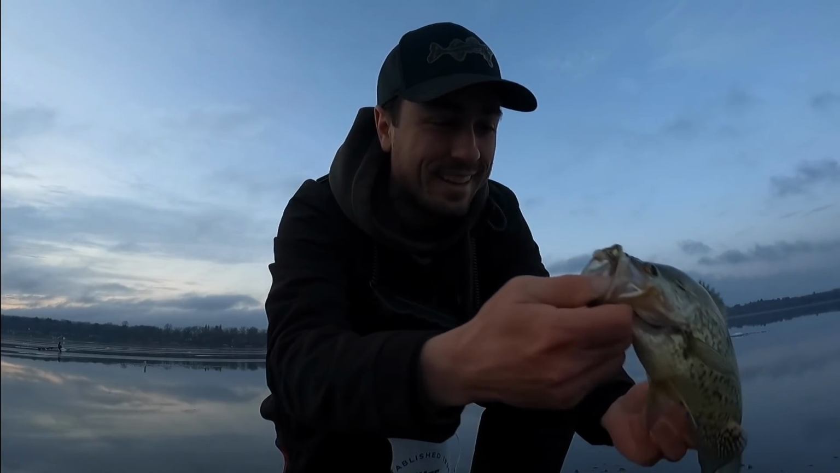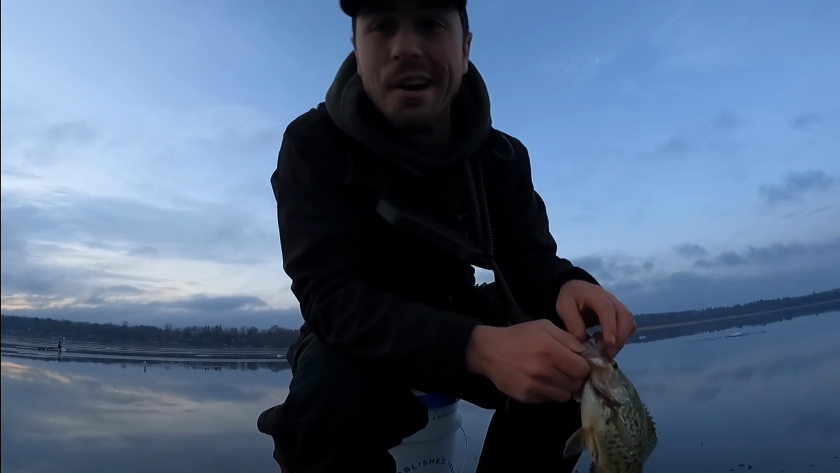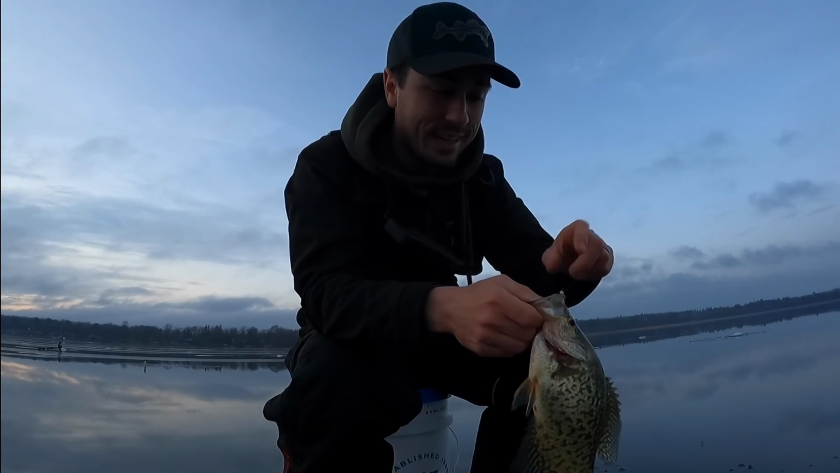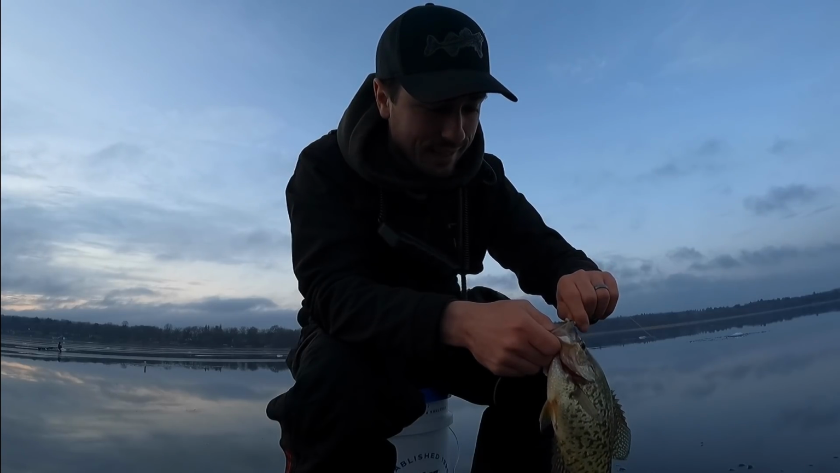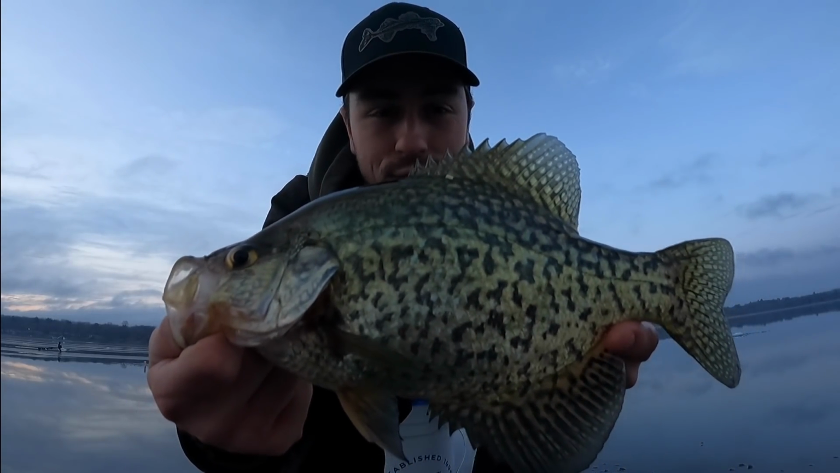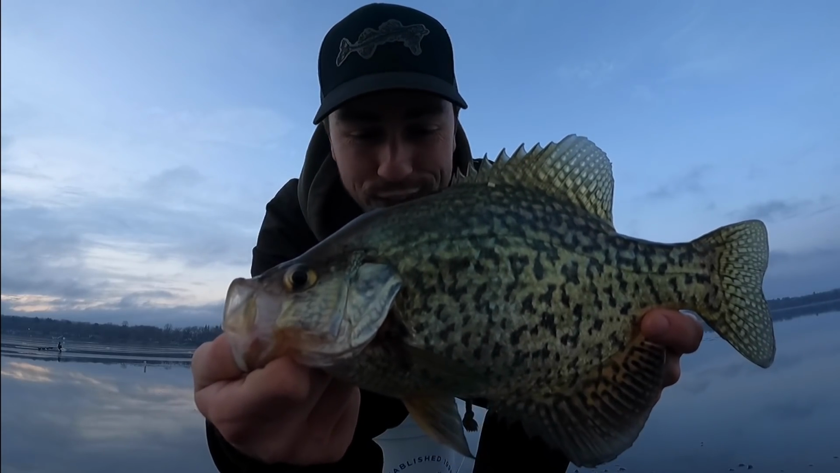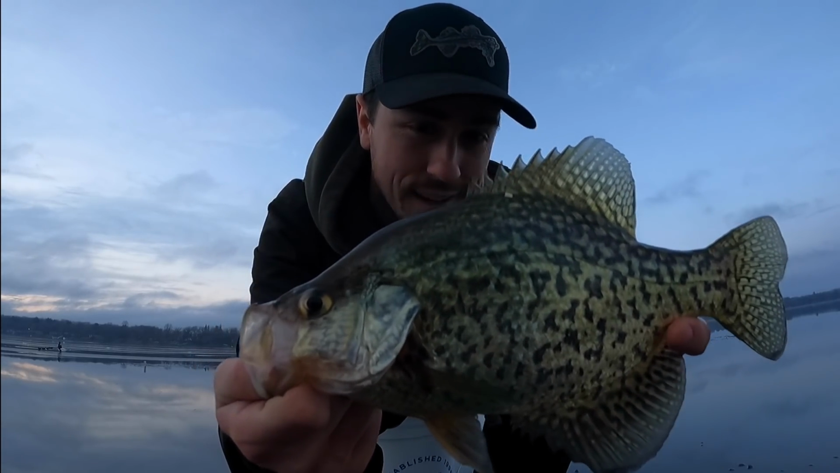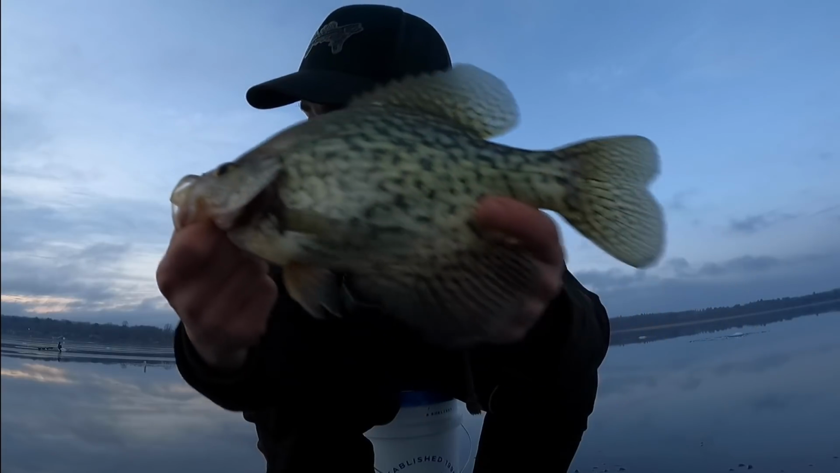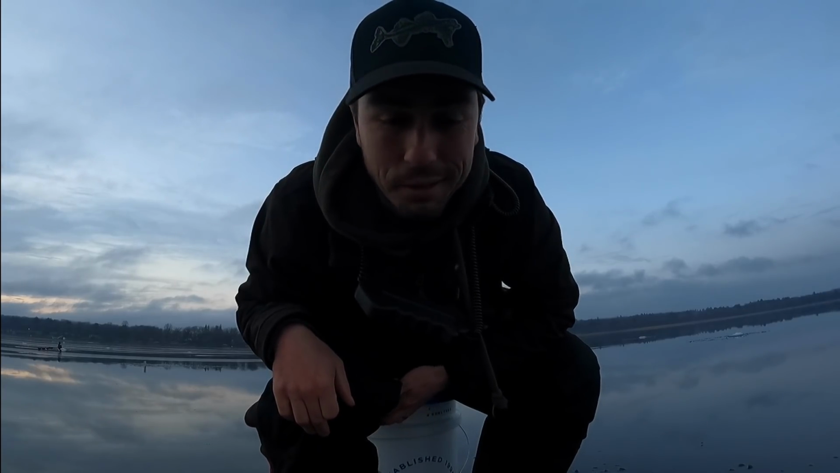That is a beast. Man, I don't know if I brought a measuring device with me, but this is an enormous crappie. Huge, beautiful fish. Oh my word. Definitely the biggest one we've caught so far. And man, gorgeous, super chunky too. Awesome. Well, cool. We got four more to fill out a limit. We got one really nice one, which is cool.